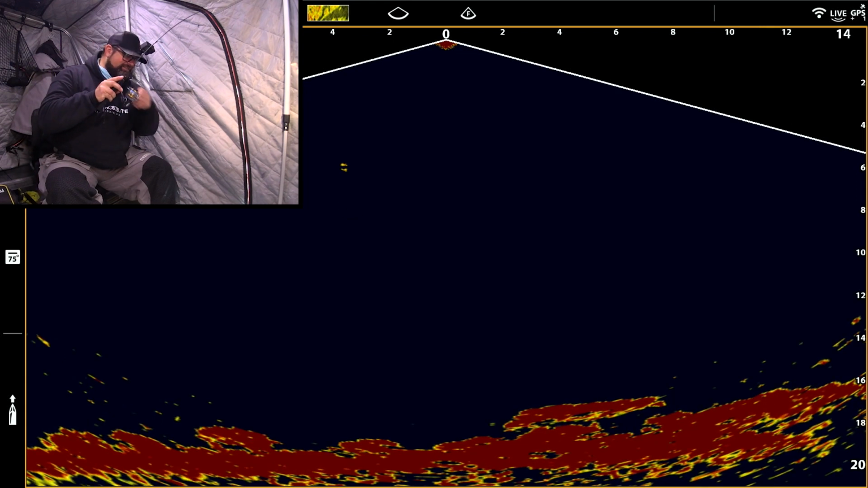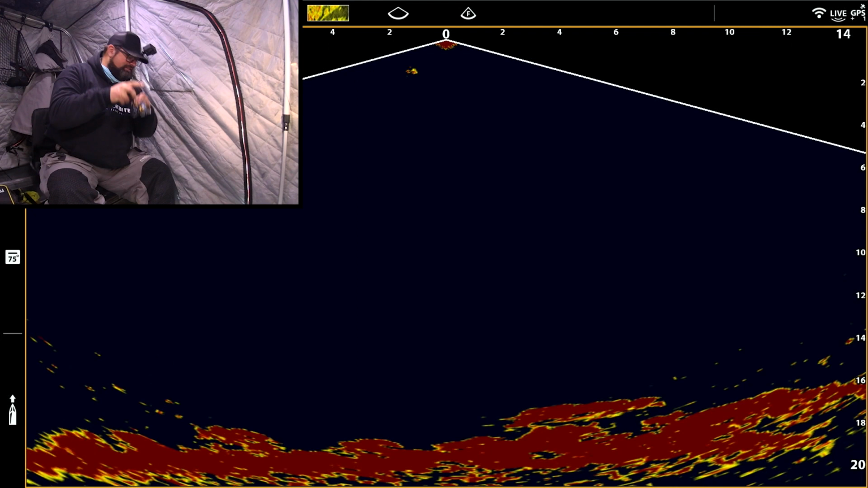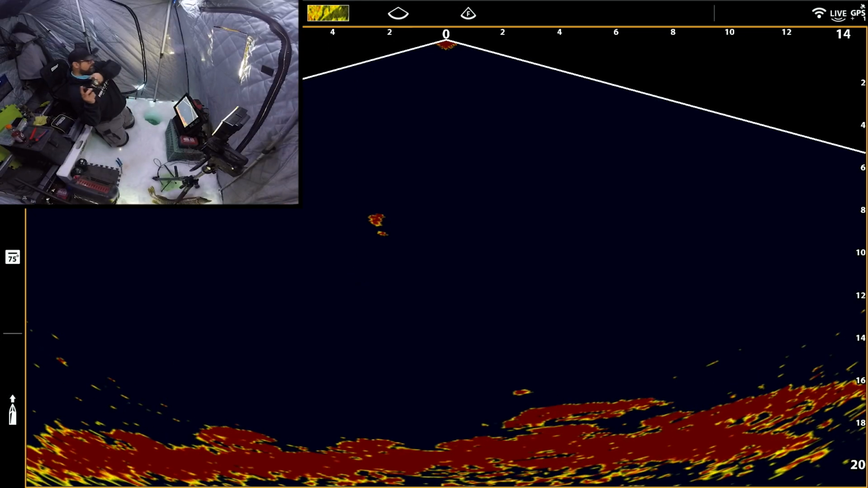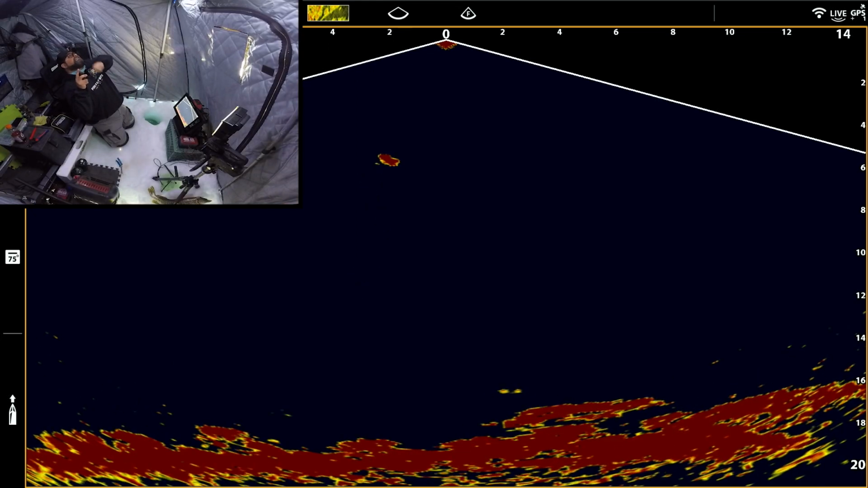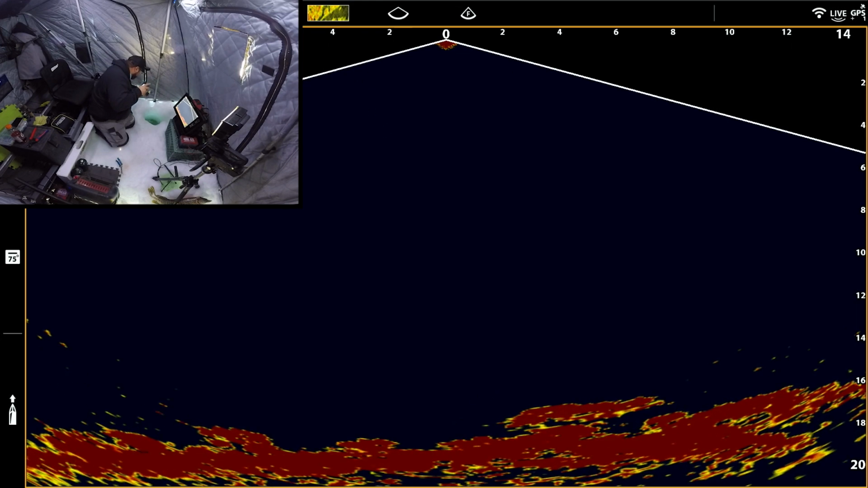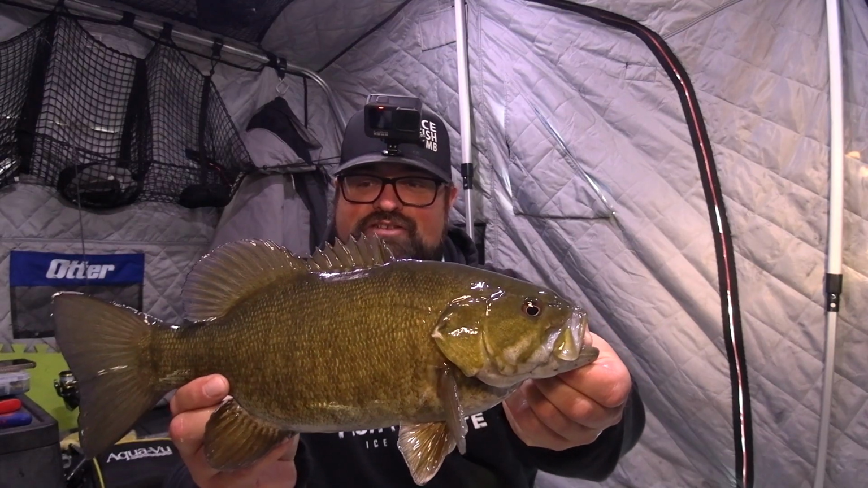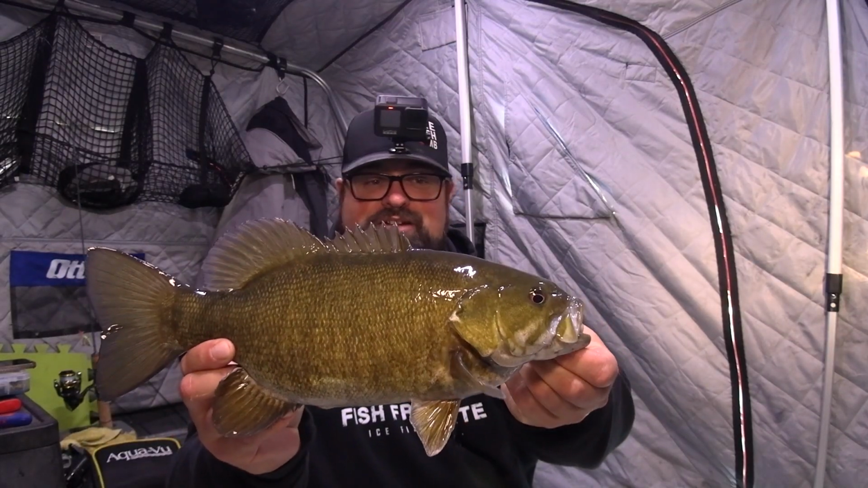It is surprising how light those fish can bite. I got him. He up-bit me so hard. I ran out of room. That was really amateurish. He up-bit me hard. They're starting to look like every other fish now. Another, you know, like what, 15-incher?